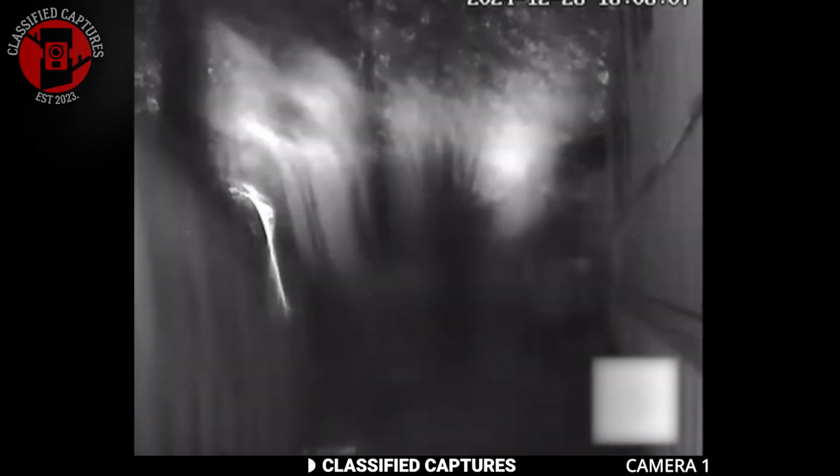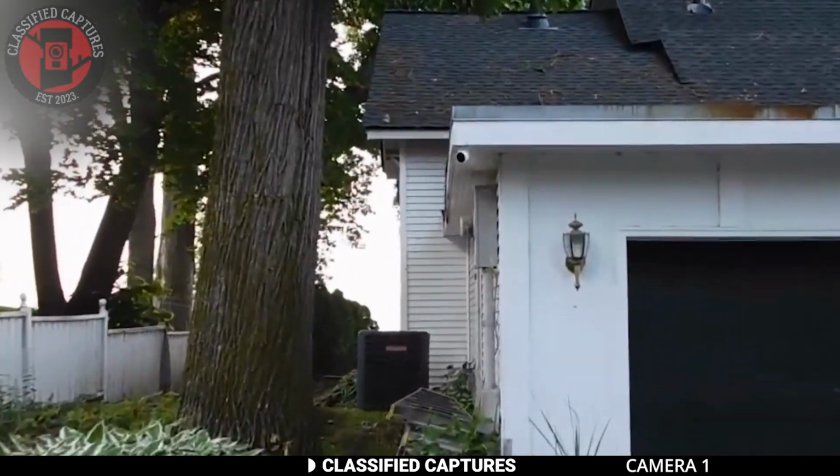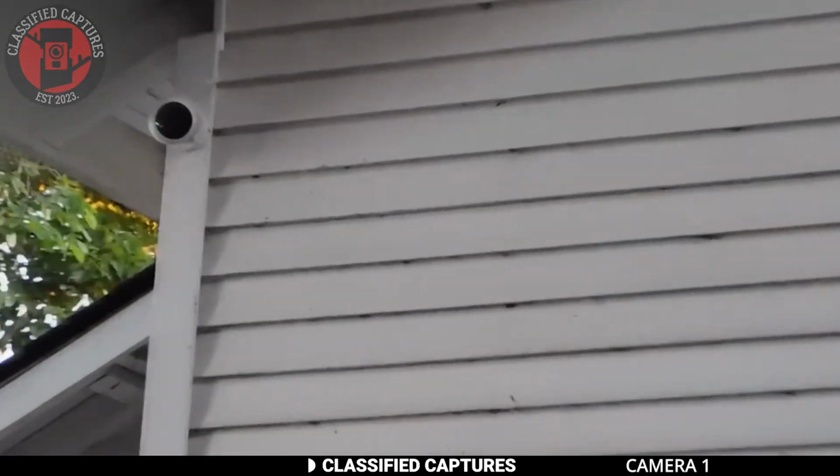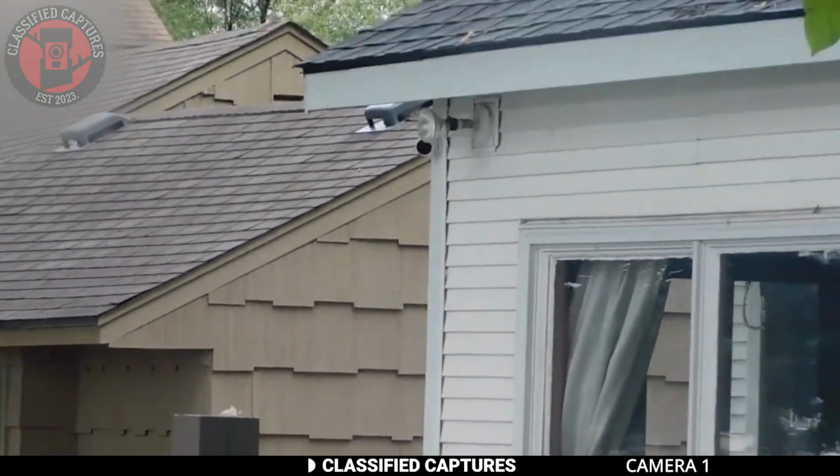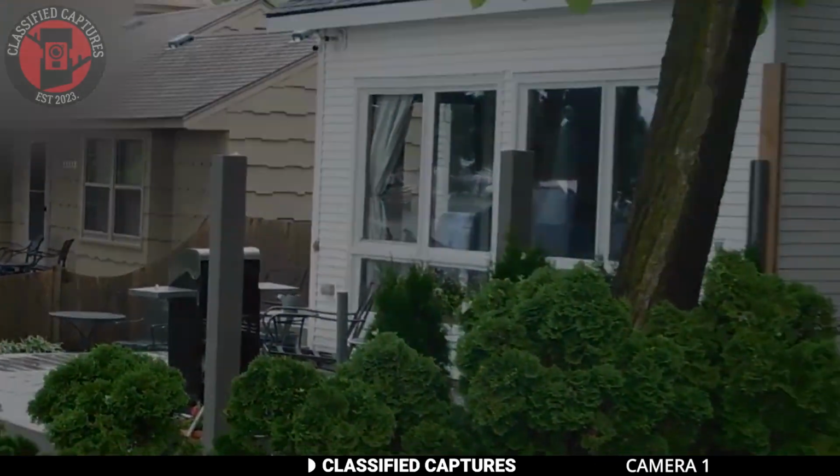For a bit of context, this footage comes from a home security camera in Texas. The homeowner installed it to keep an eye on her property, and the blur might be due to moisture on the outdoor lens. Still, it doesn't explain the mysterious lights.